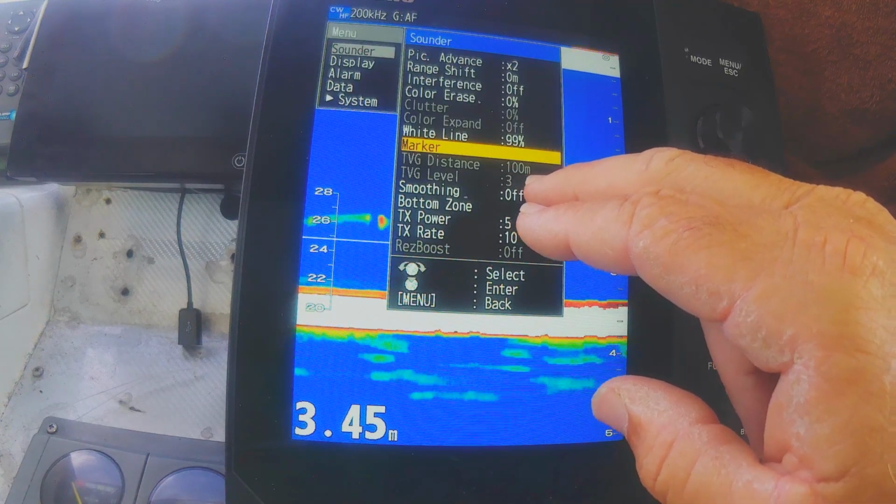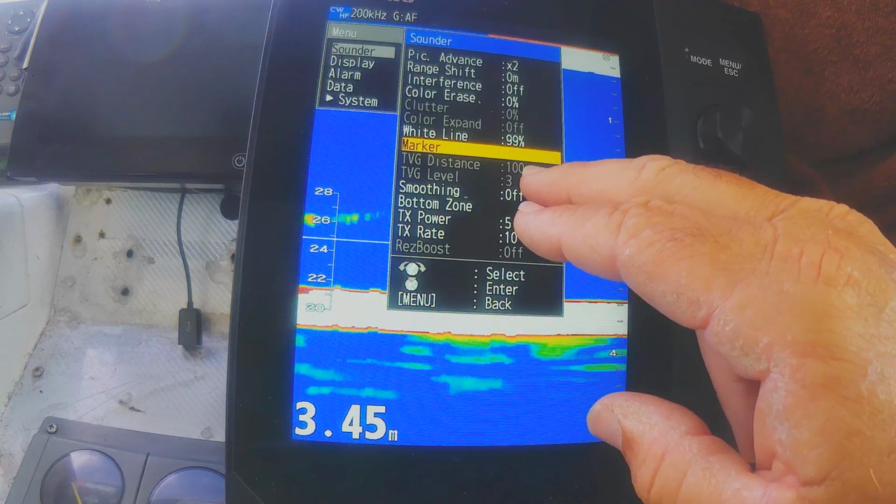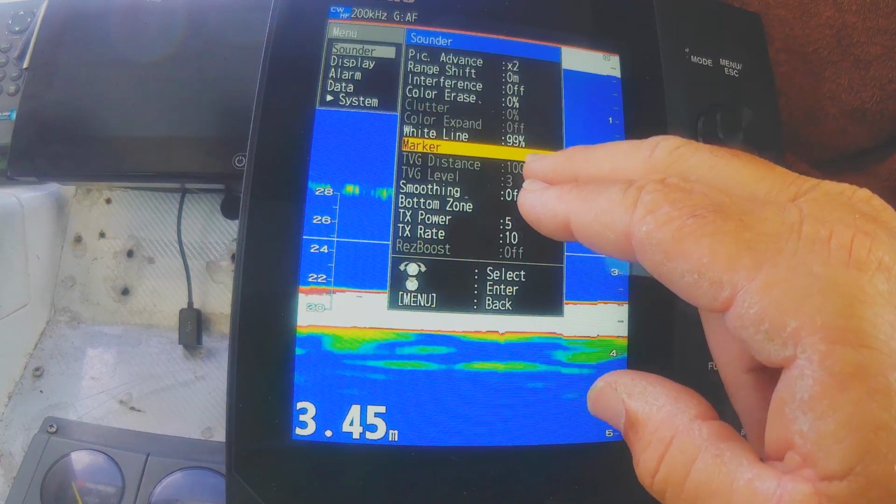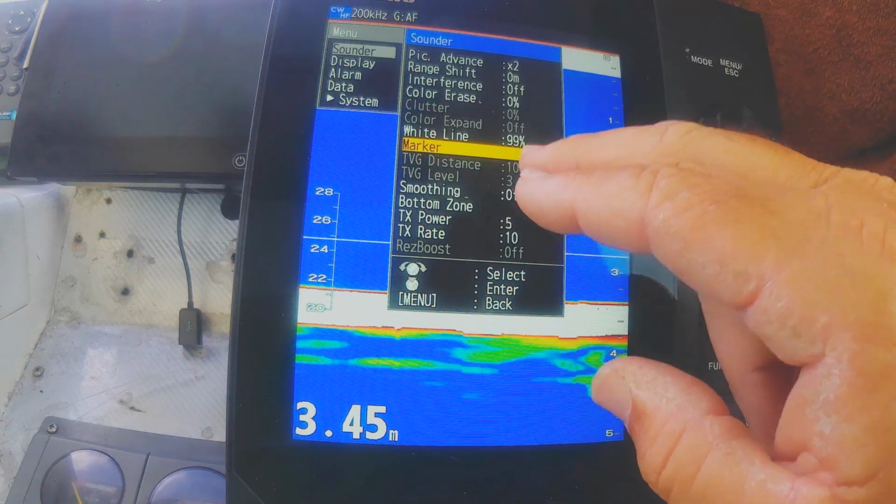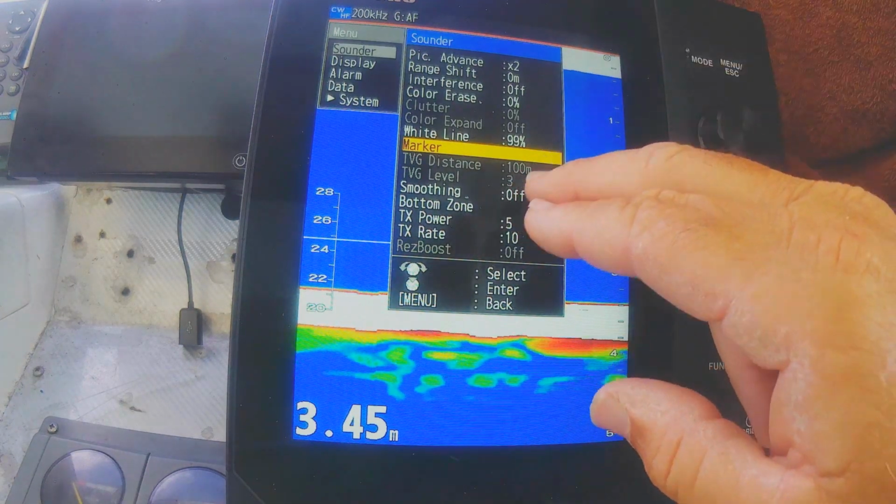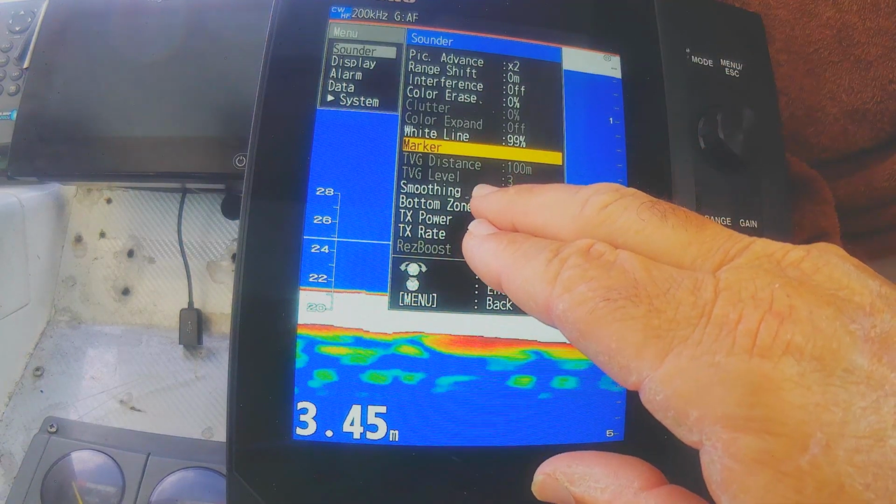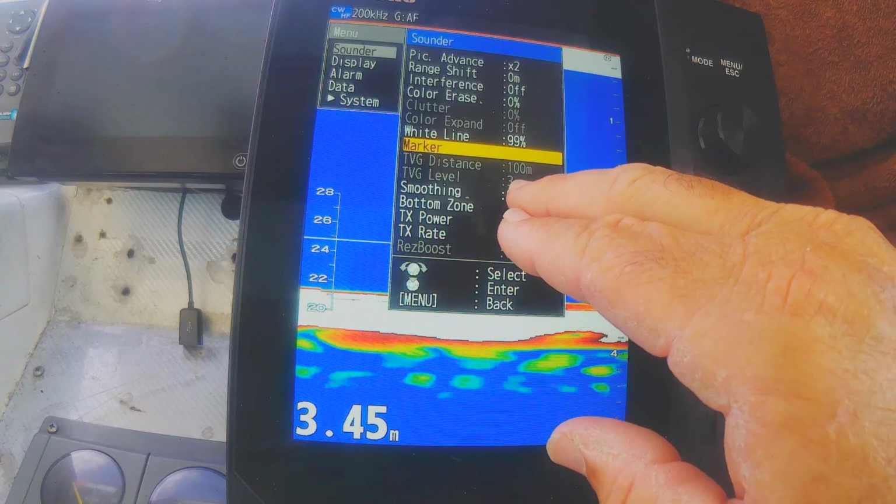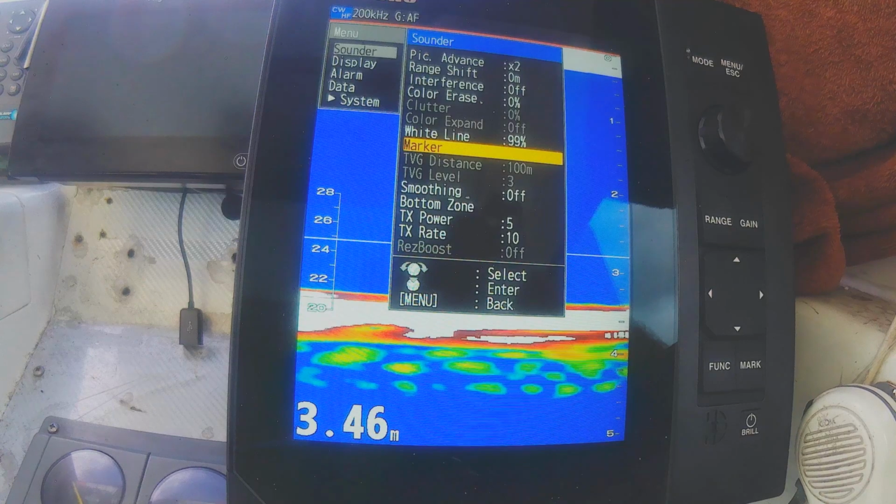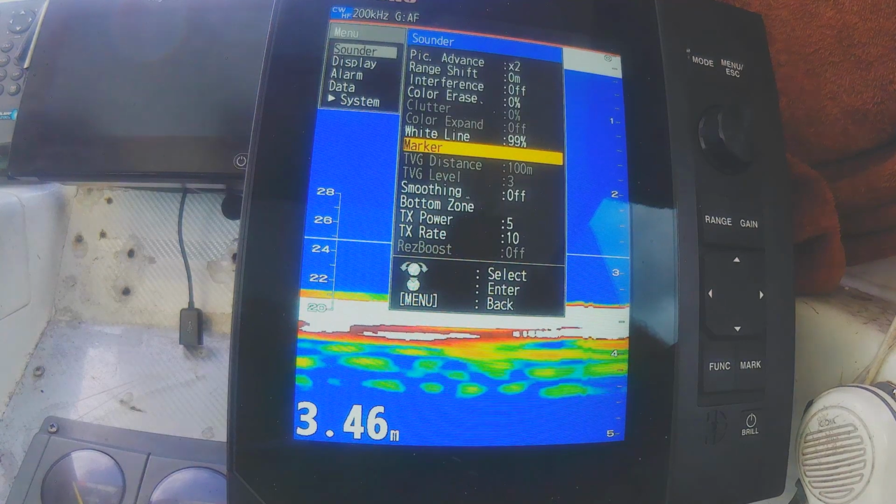Now what you do is you dial in your distance that you want the sounder to concentrate on, whether that is the bottom or whether that's the depth that you expect to mark your fish. You dial that in and then you just start playing with the TVG level sort of in the 3, 4, 5 sort of range.